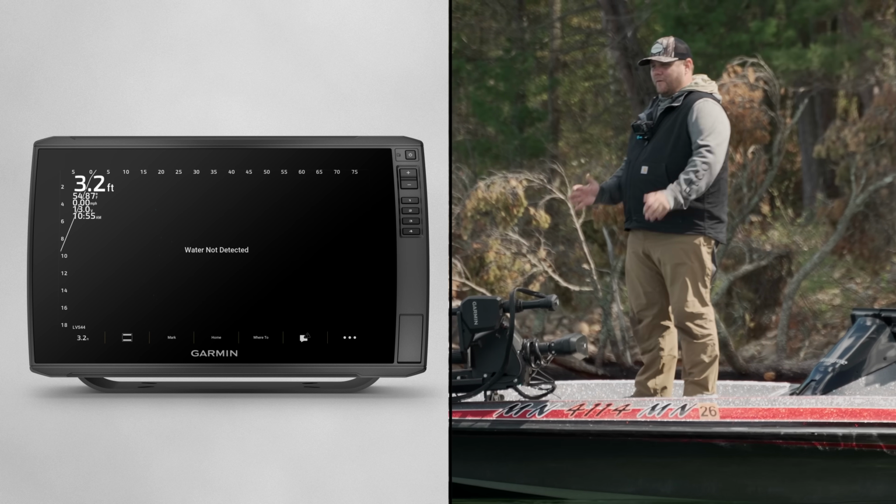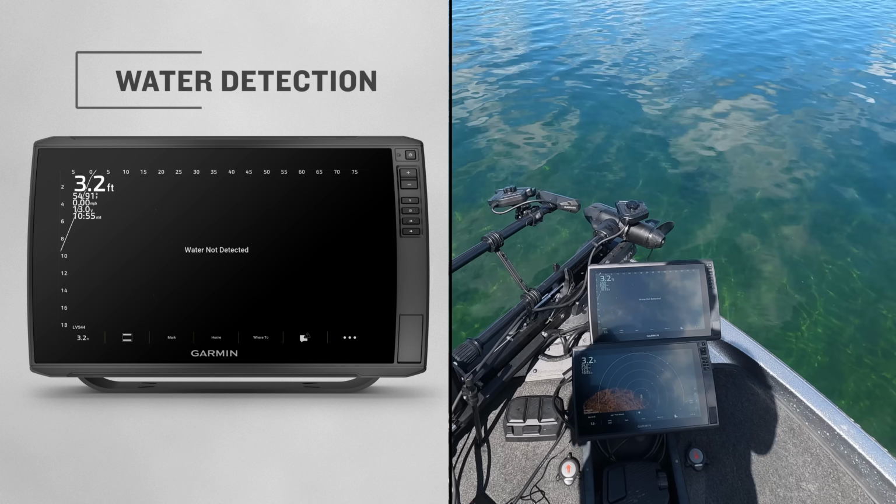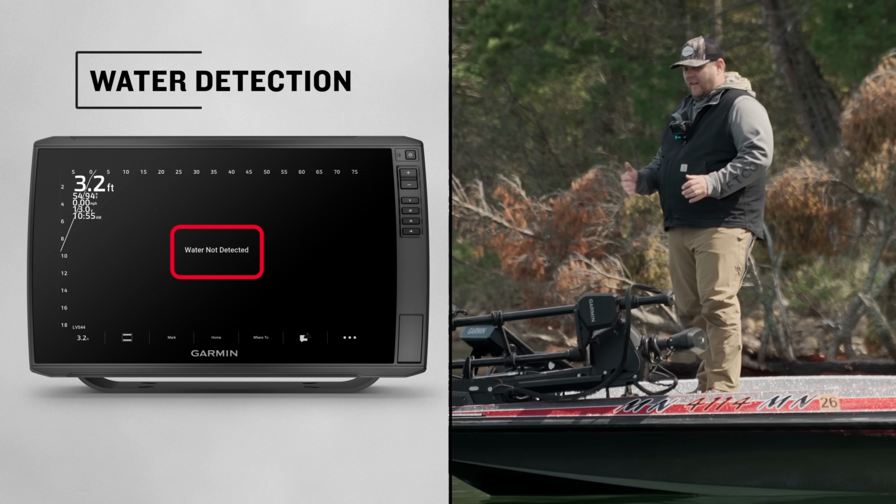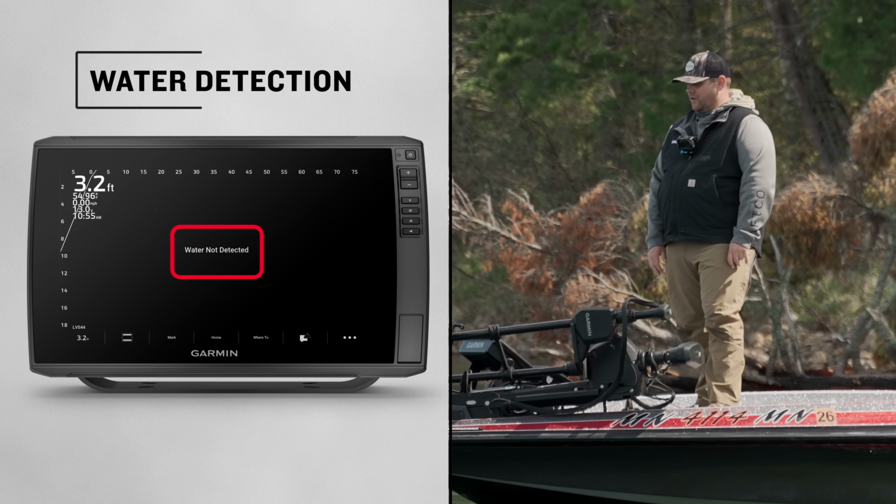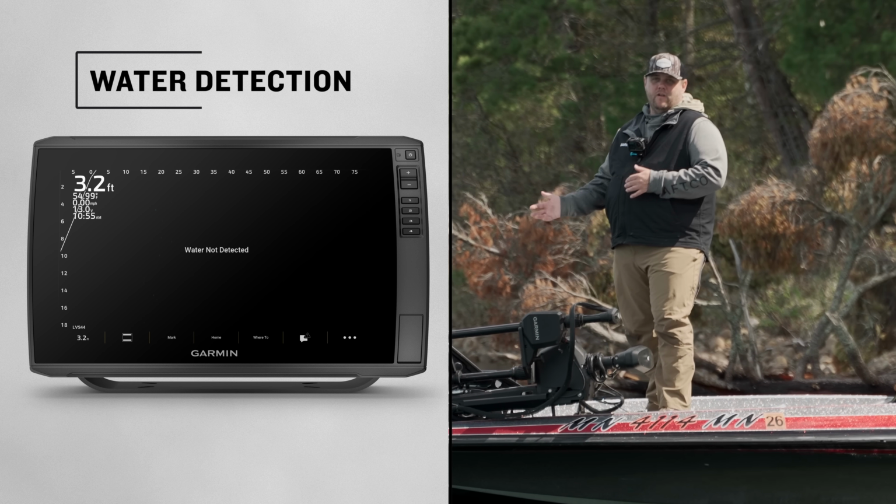All right, well, now that we are out on the water, let's go through some of the settings. And, you know, one of the first ones you can see immediately is the water not detected. And so that's kind of the cool feature in these Livescope 2 transducers: it can tell directly whether it's in the water or it's not.